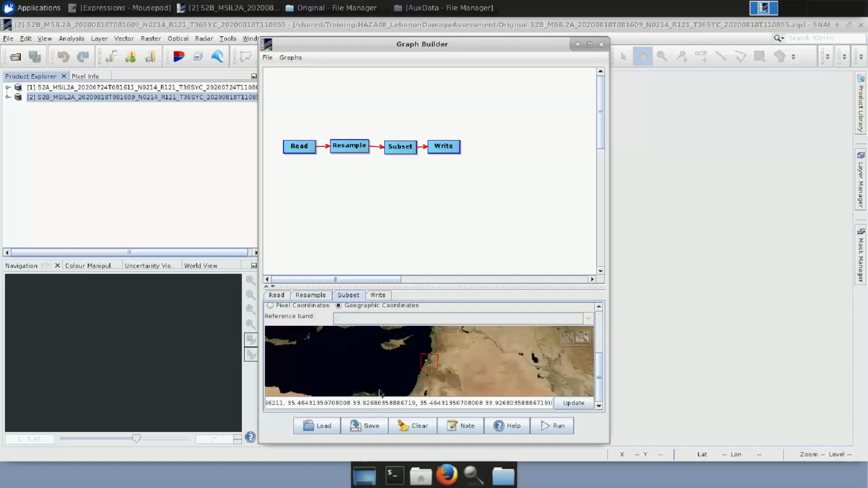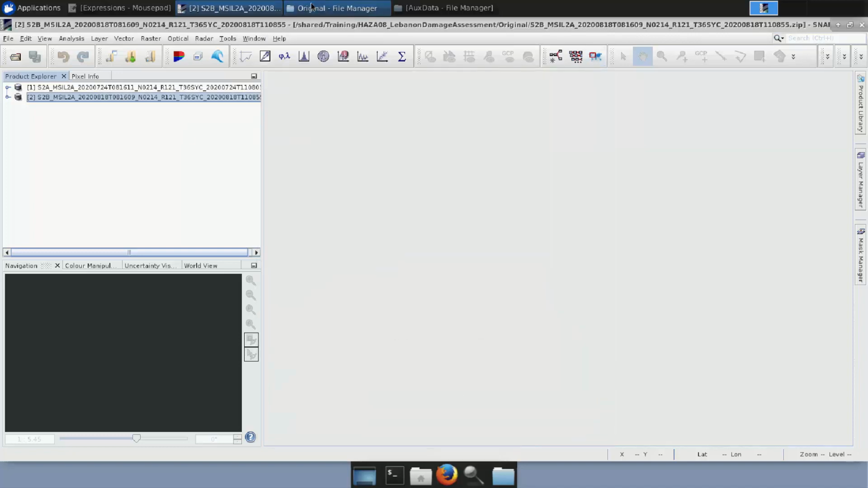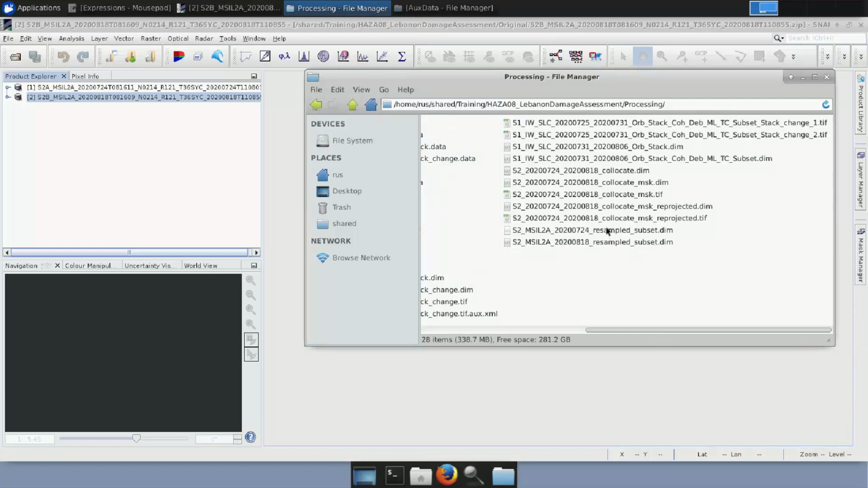Subset again has the same coordinates, but now on the right, we put again the appropriate name by just keeping the necessary information. And we click Run. I can close this graph builder now, and I will load the results in the Product Explorer window. The first one and the second one.